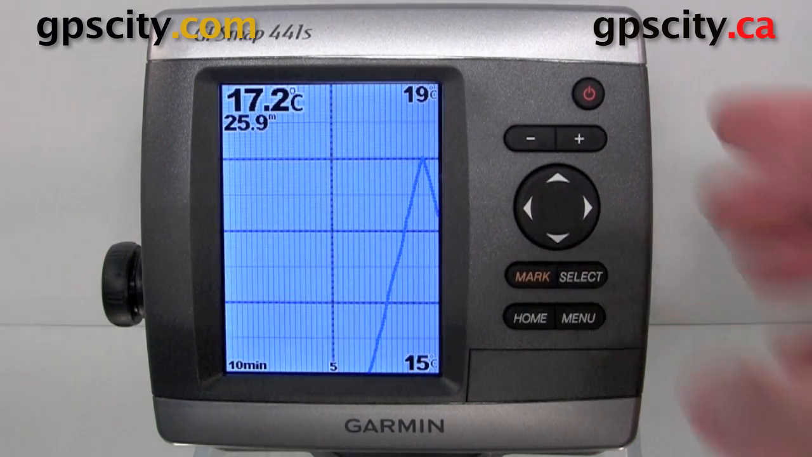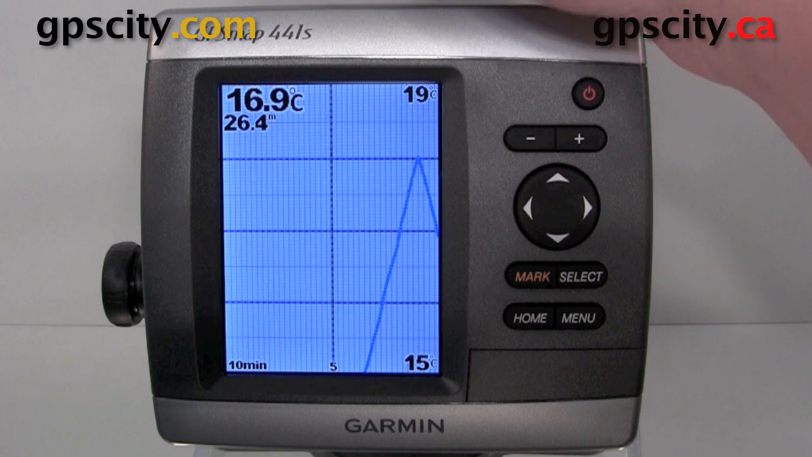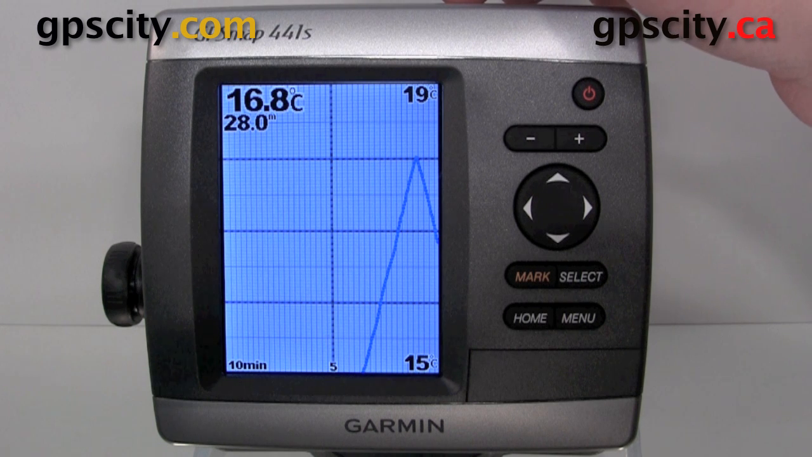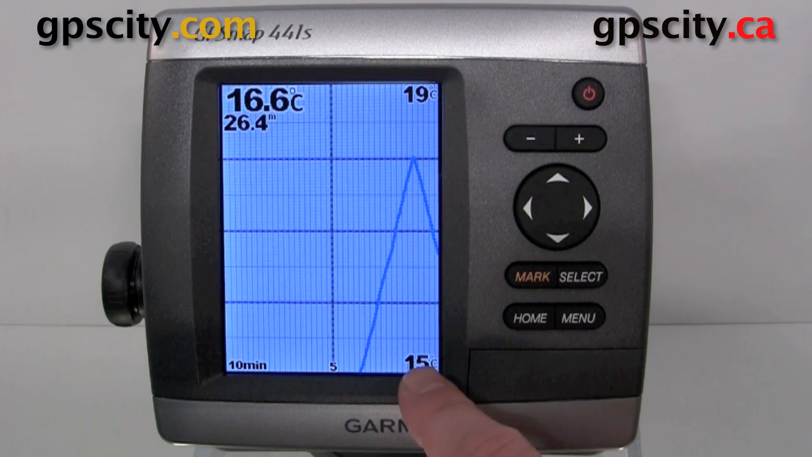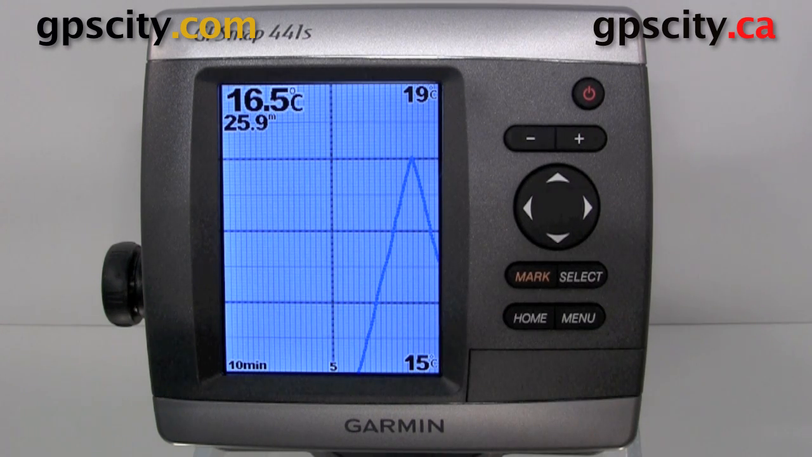And then we have our temperature log. Some of the transducers have temperature sensors, and this will just log the temperature as you pass through the water. You'll see currently it's 16.9 degrees Celsius and the depth of the water where we're at is approximately 27 meters. The top of this chart is 19 degrees Celsius and the bottom right now is 15 degrees Celsius. And this graph over time will kind of change with the temperature.